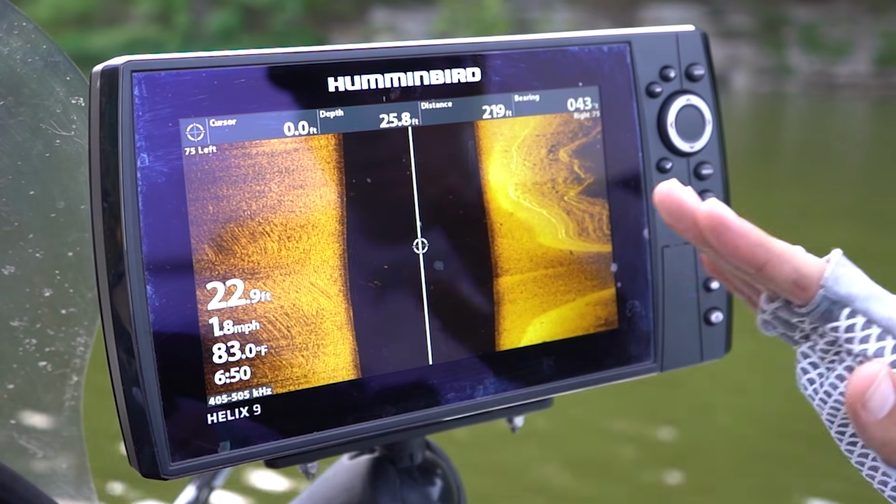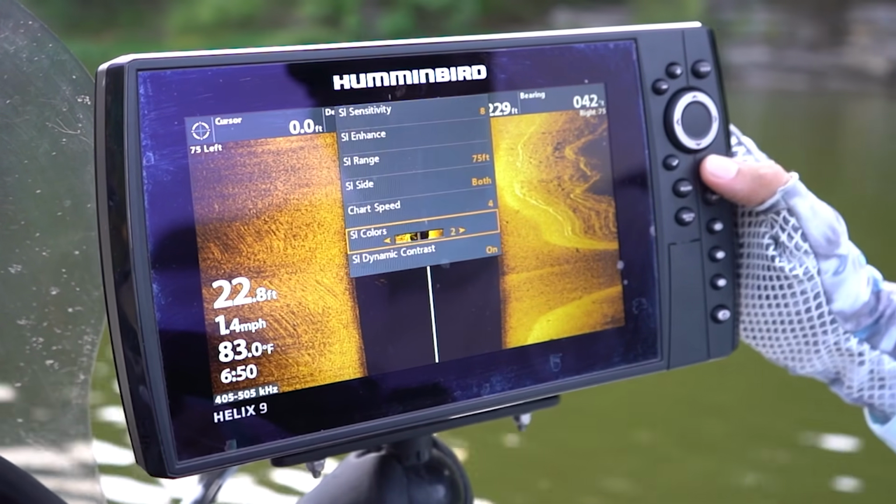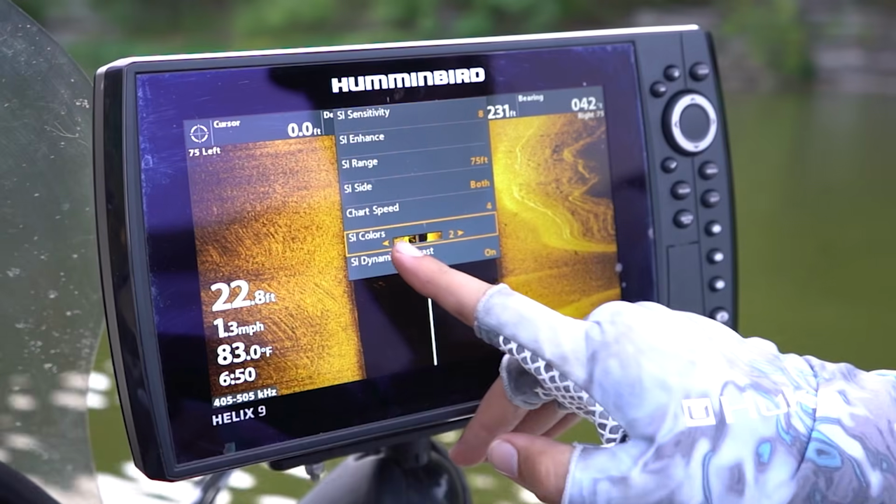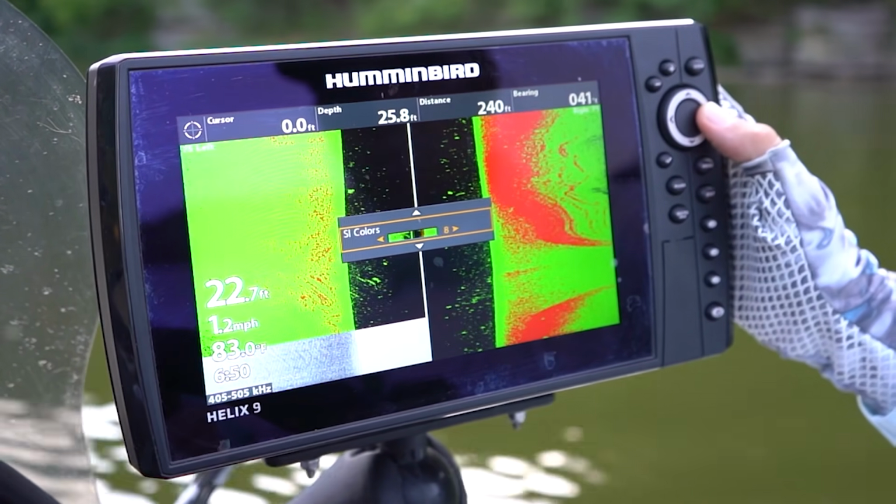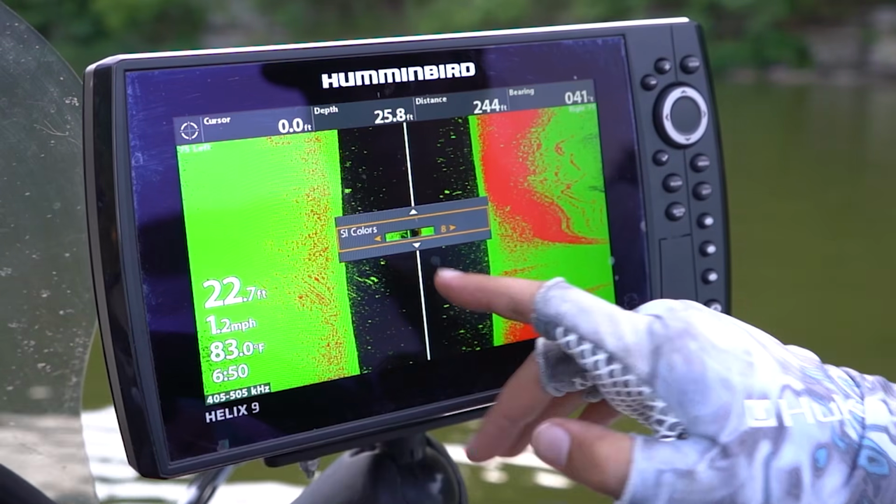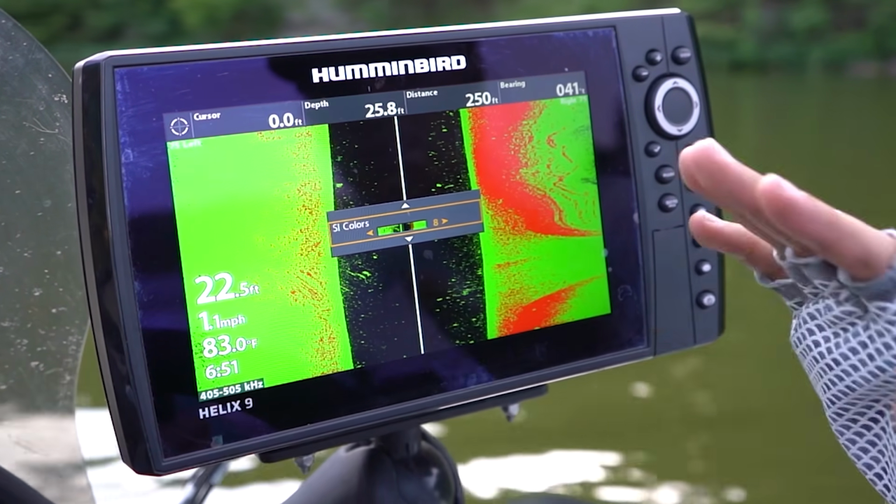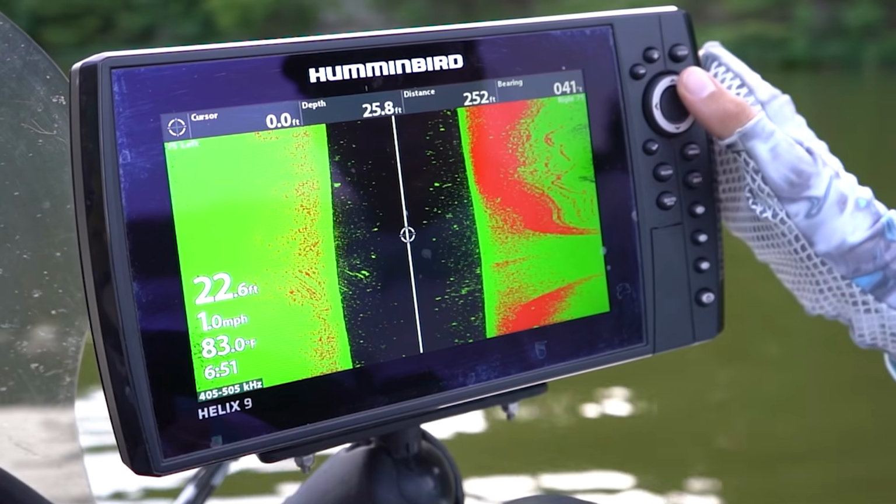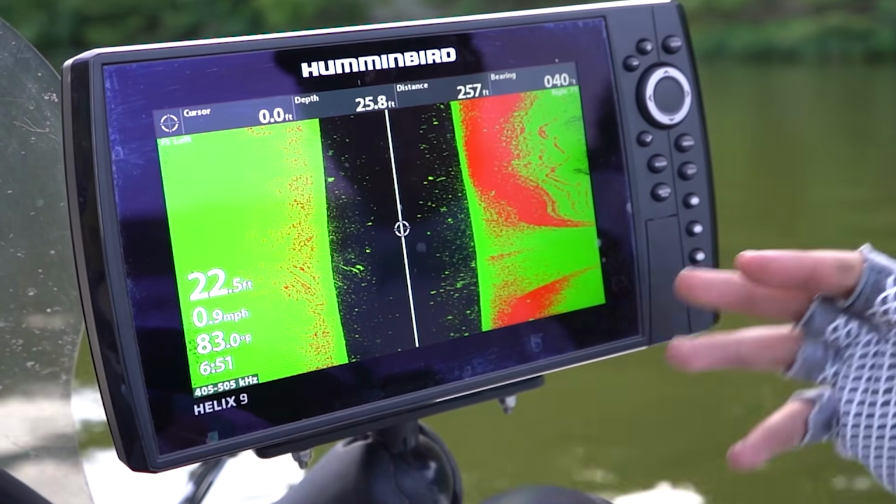But if you want to make it pop a little bit easier, especially if you're graphing a huge flat, all you have to do is go to the menu button and change the SI colors from the color palette you're using currently to the red-green color palette. This is color palette number 8 on this Humminbird Helix Gen 3 unit. If you look at the screen now, you can see that there's a lot of red and a lot of green going on, and it doesn't make a lot of sense.